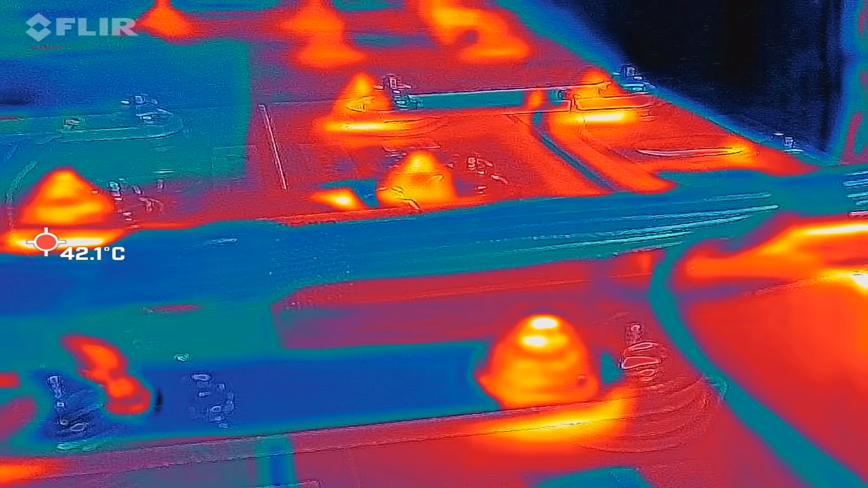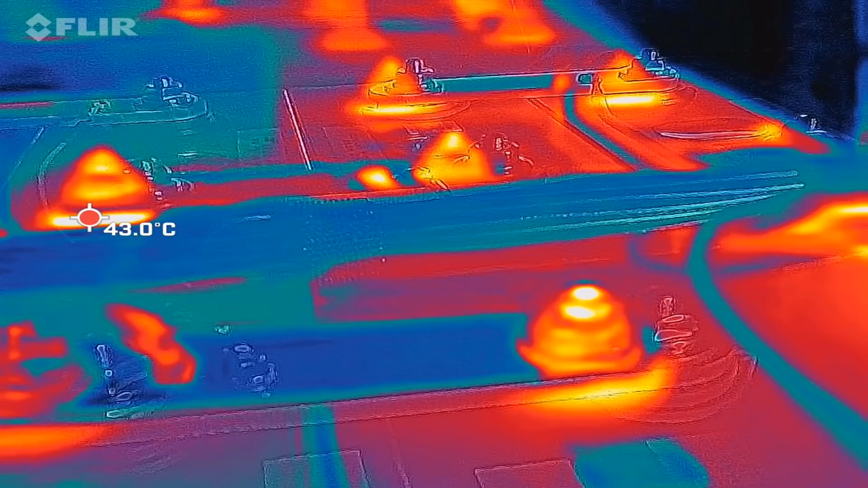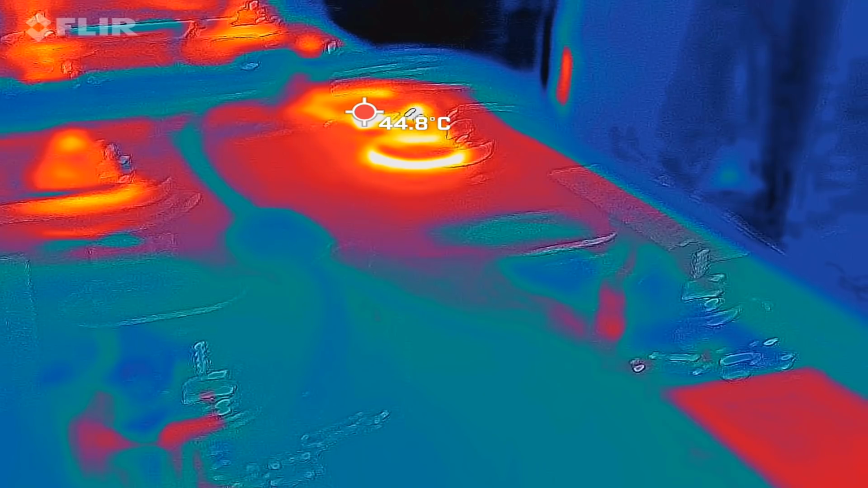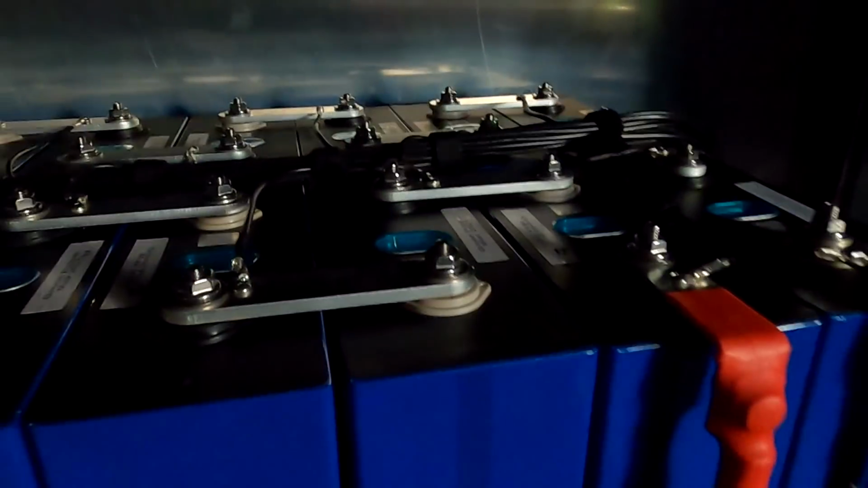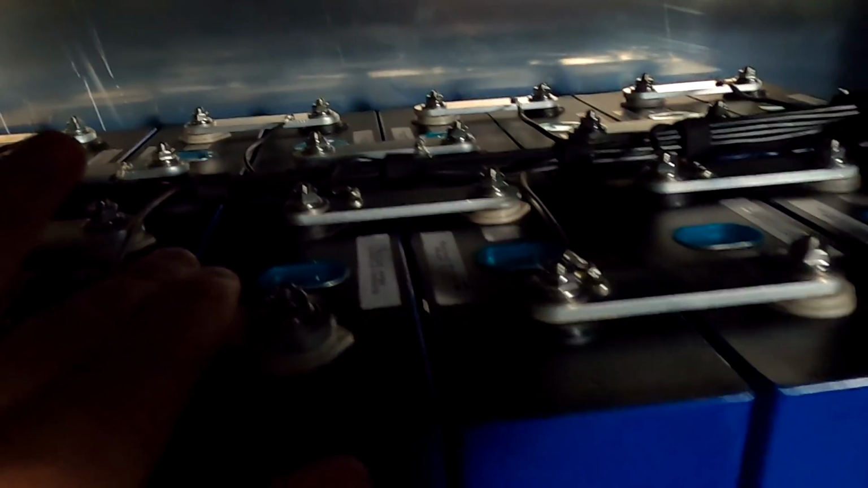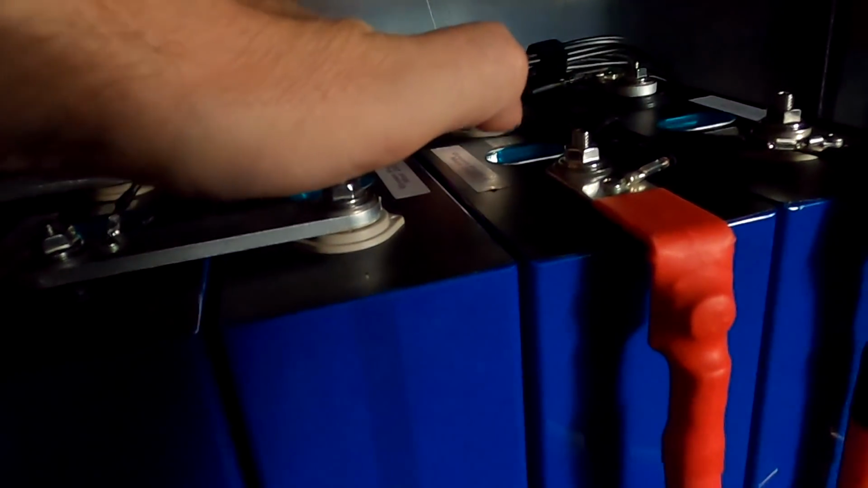Do we have here 40 degrees? 42 degrees? 44? Look at this. It's glowing here. Yeah, we definitely have a problem with the connections. Once again.